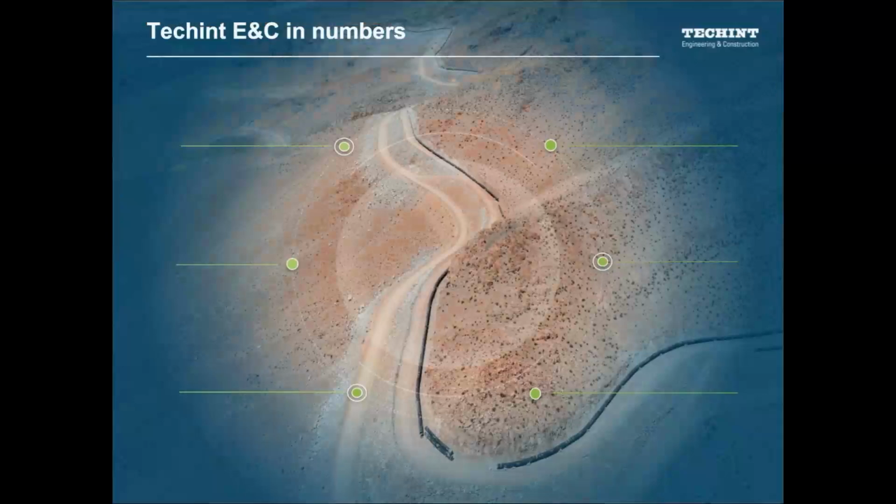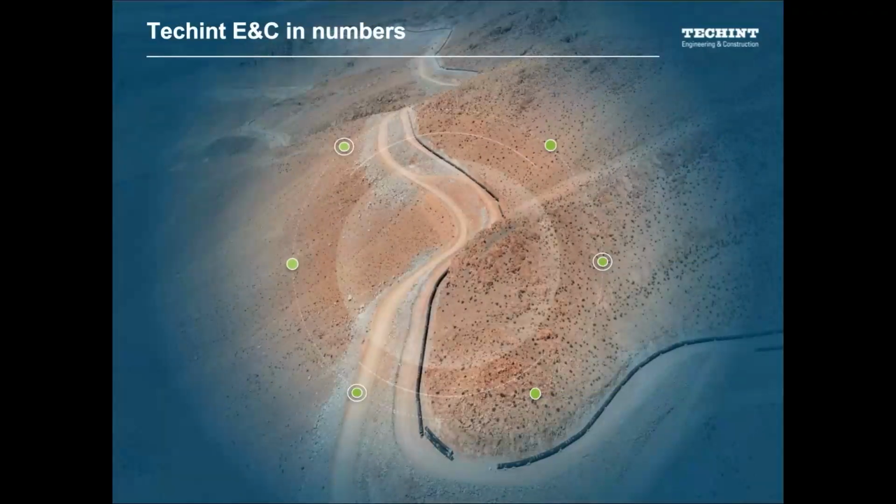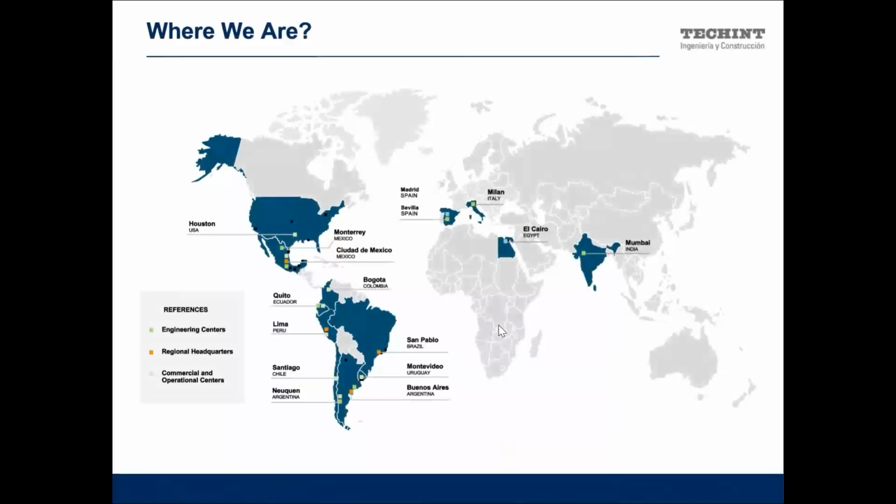Maybe for the ones that are not familiar with Techint, Techint is a group of companies, more than 30,000 employees. Right now, we work in different countries as Techint International Company, an engineering company. We have more than 20,000 employees right now, working in different countries, different projects, EPC, and different kinds of contracts.